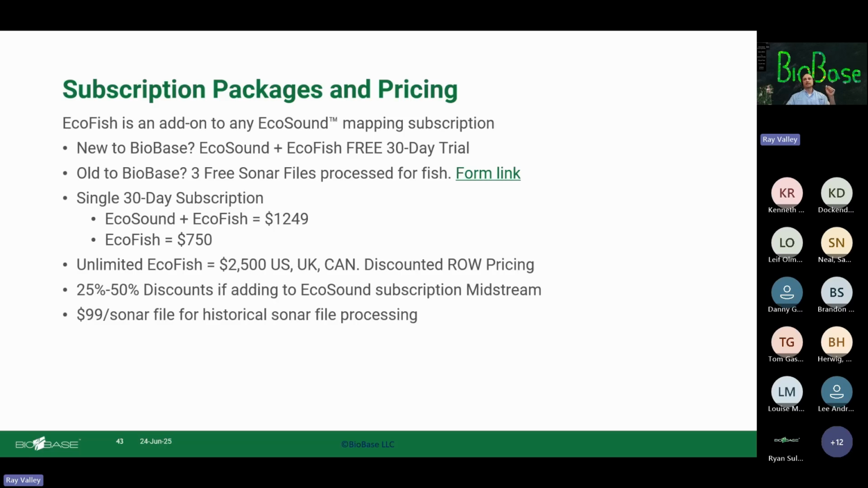Historical sonar file processing. This is something that we're getting more and more requests to do, and we're just in the midst of figuring out a fair pricing model on that, because there are real costs for us to spin up these servers and run the algorithm. If you're just doing a one-off thing, it's $99 for a handful or dozen files or whatever. But if you have more than that, talk with us, and we've developed a fee schedule on that.